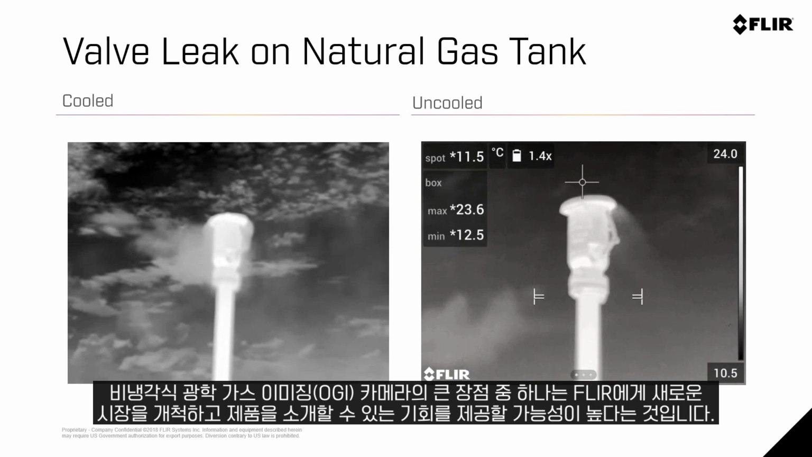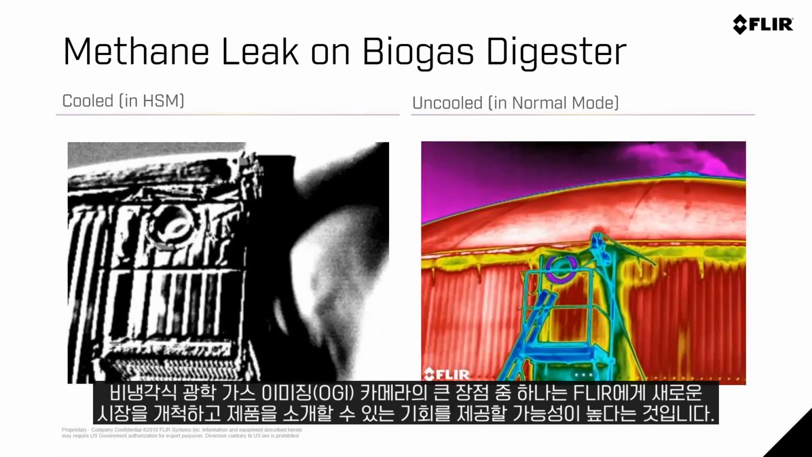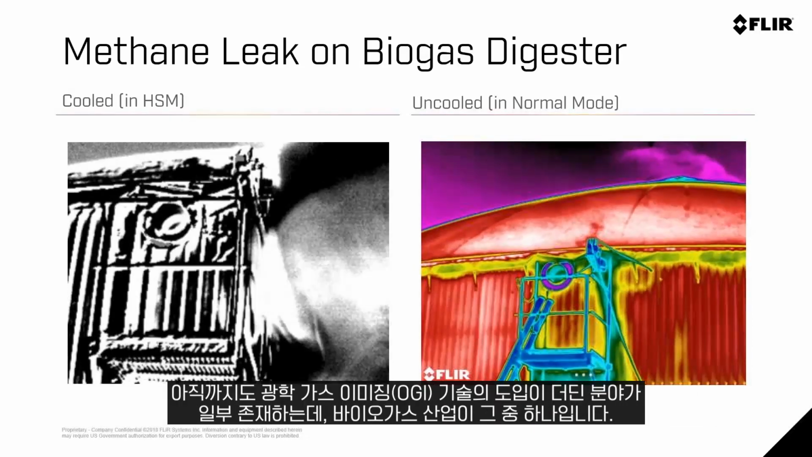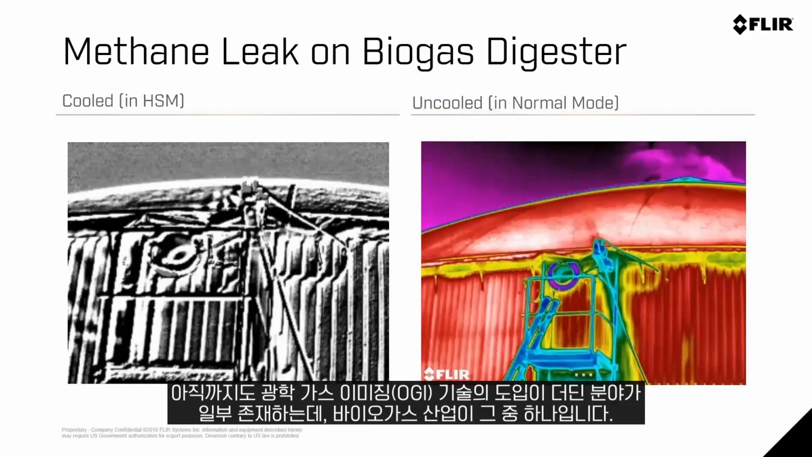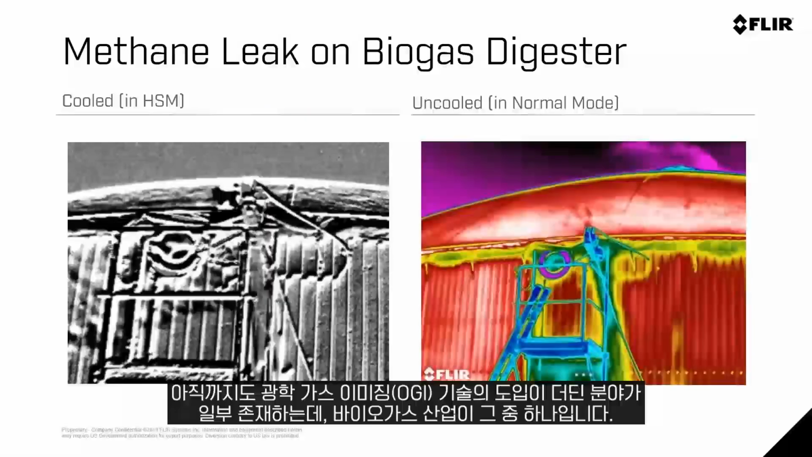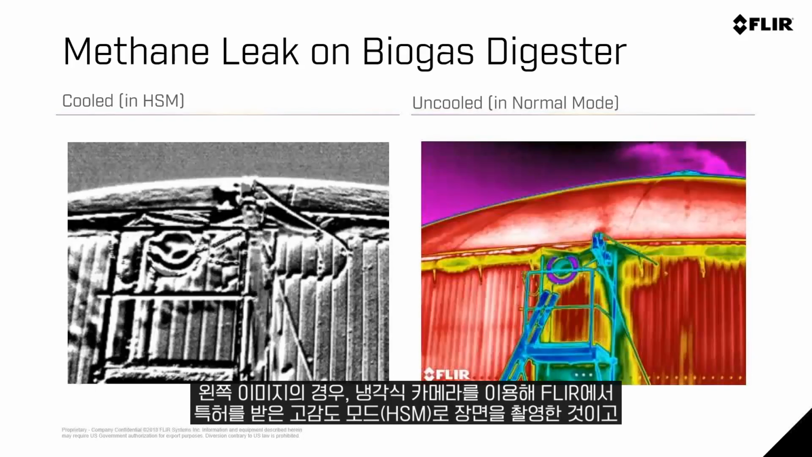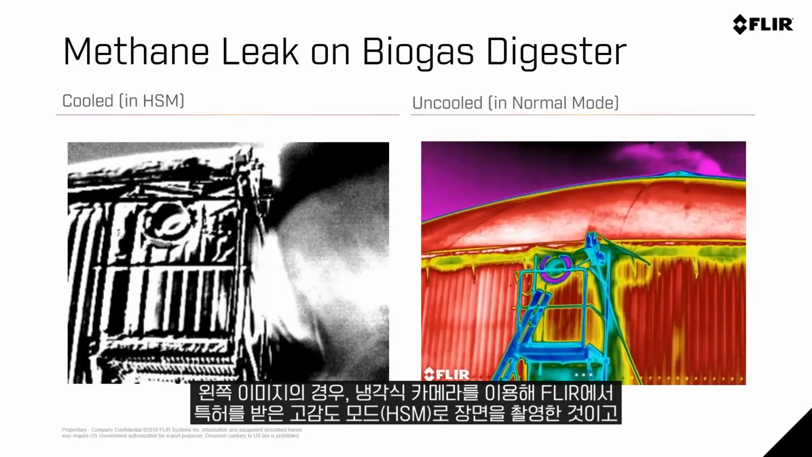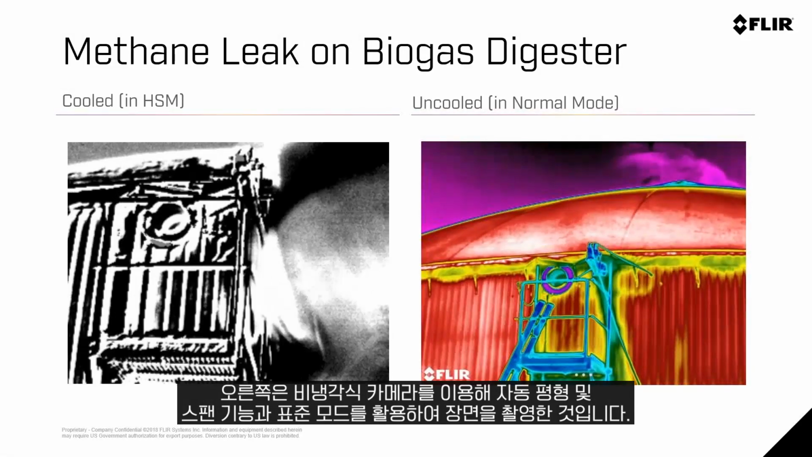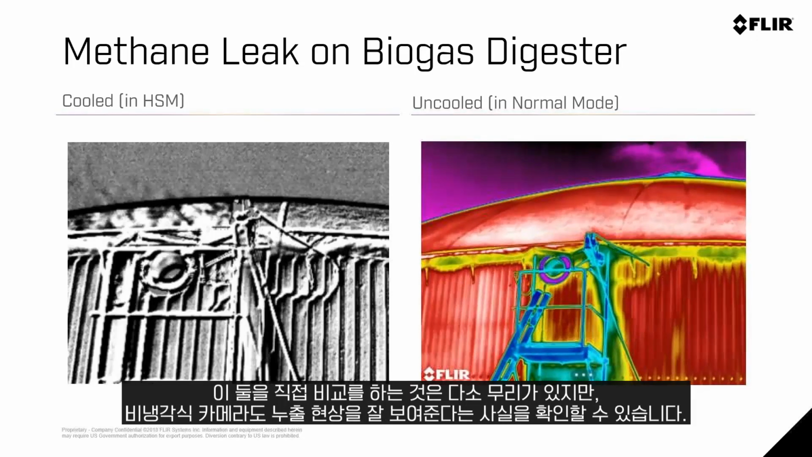And one of the exciting things about optical gas imaging with an uncooled system is potentially it allows us to penetrate and introduce the product to new markets. Maybe there are some markets that had been not quite as adept to accepting the technology. And this is the biogas industry. And this is just two videos. The image on the left, it's a little unfair that the cooled image is in our patented high sensitivity mode, whereas the video on the right, it's just an uncooled automatic level and span normal mode camera,